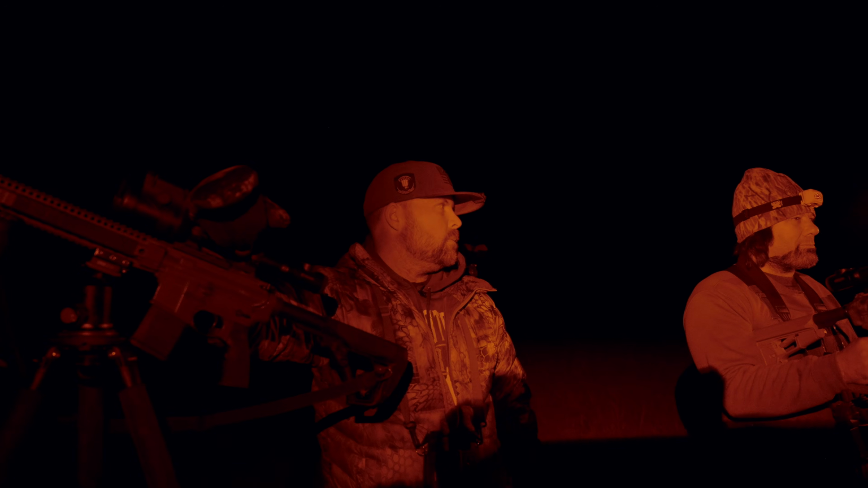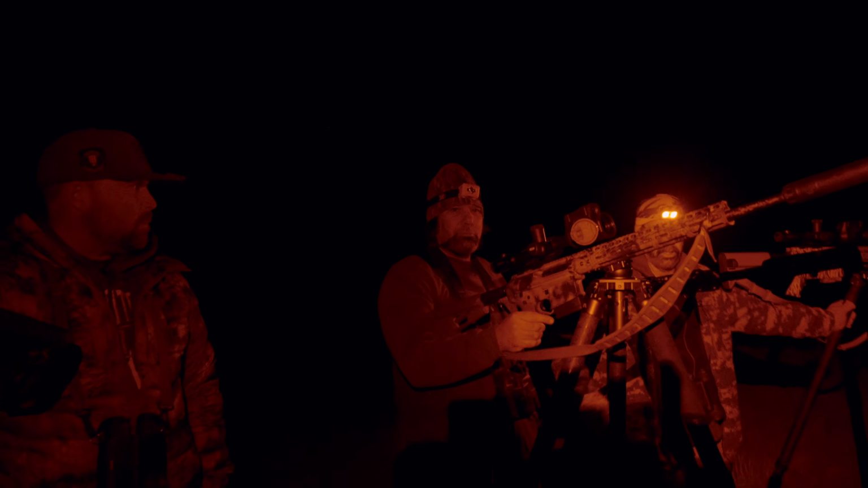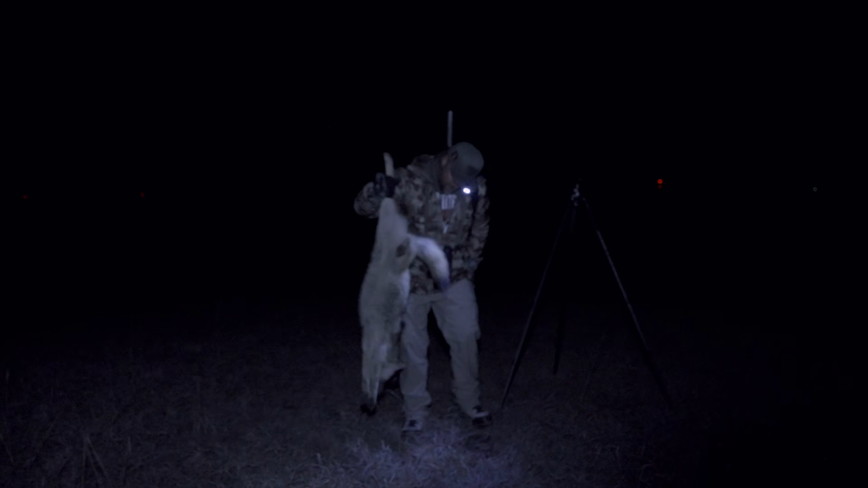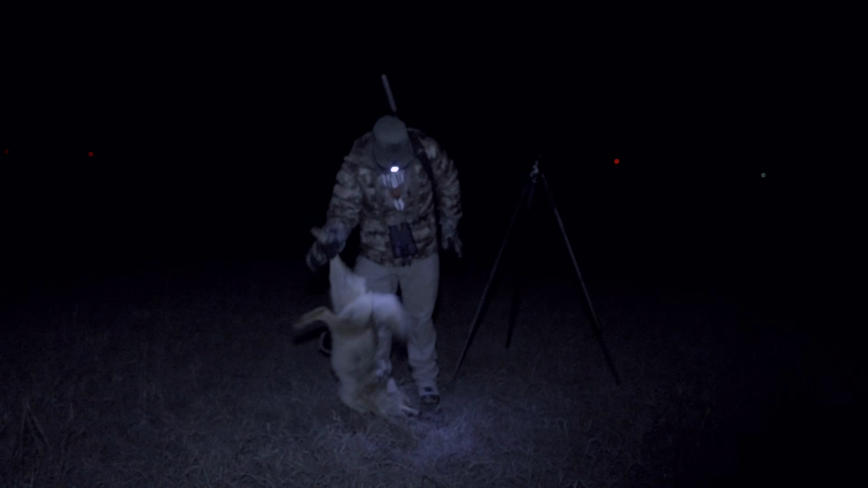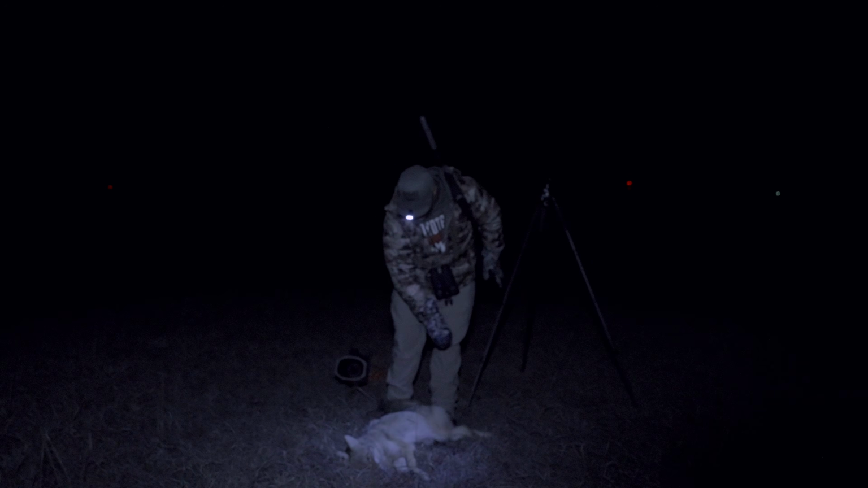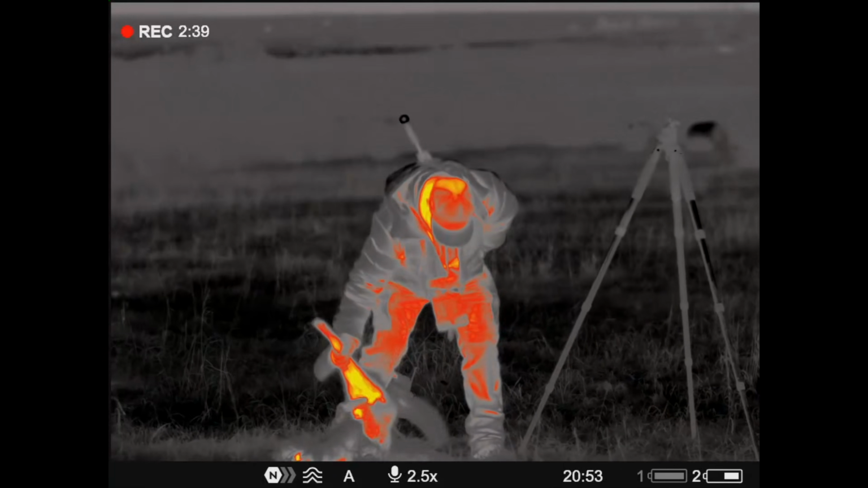Long retrieve though, a little bit longer than last night. We can drive out there. Okay, I'll head out there just to mark him, and then you want to get the truck and we'll go from there. Yeah, that little guy. It's all right. First one of the night. We'll take it.